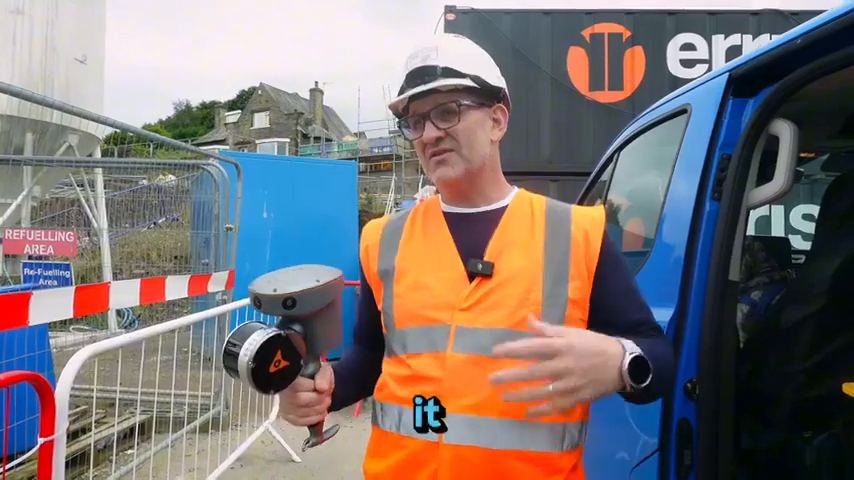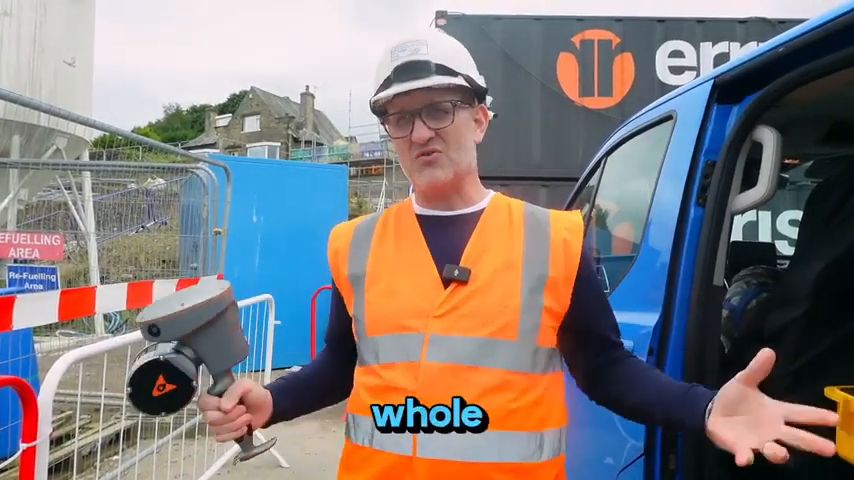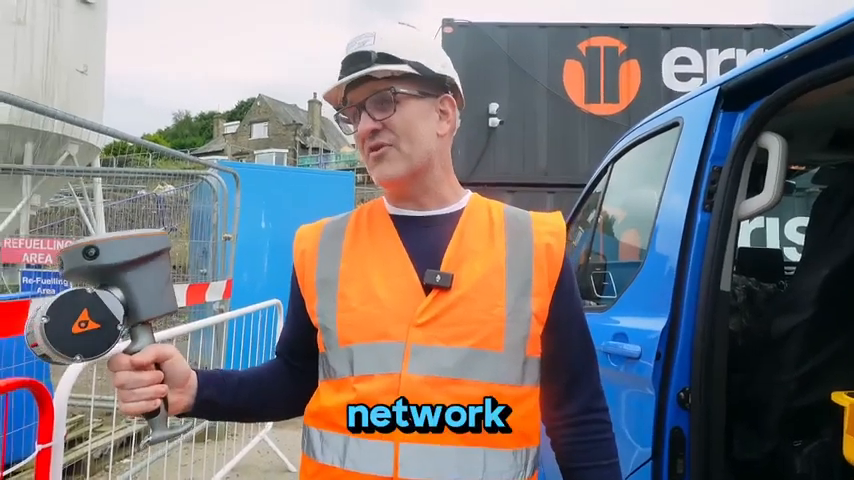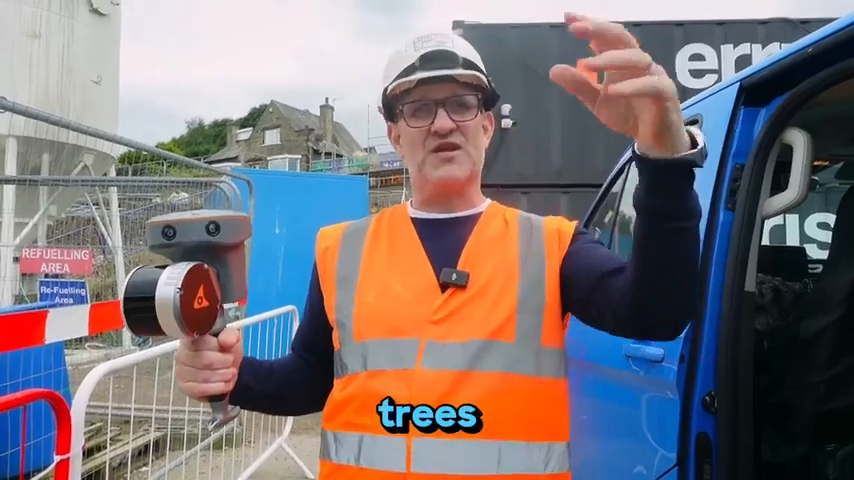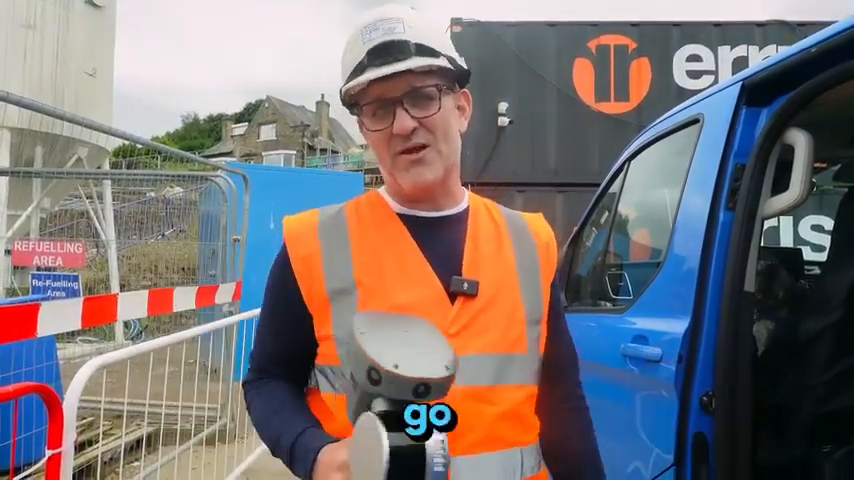And it does the same job as a drone, but we aren't having to put the drone up, so it gives us the whole site. But it can be used as a network rover as well. And when you use it as a network rover, if you start to lose connection because you're going into trees or into a building, the SLAM picks up, so it's a kind of go anything toy.